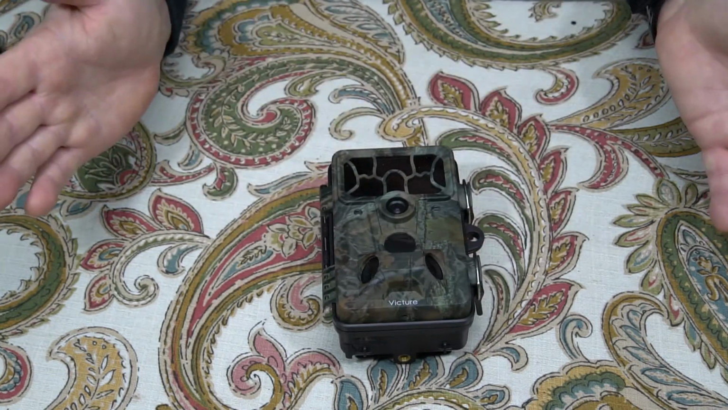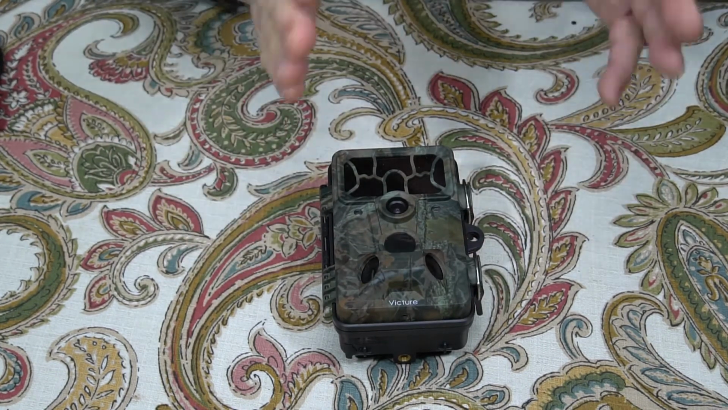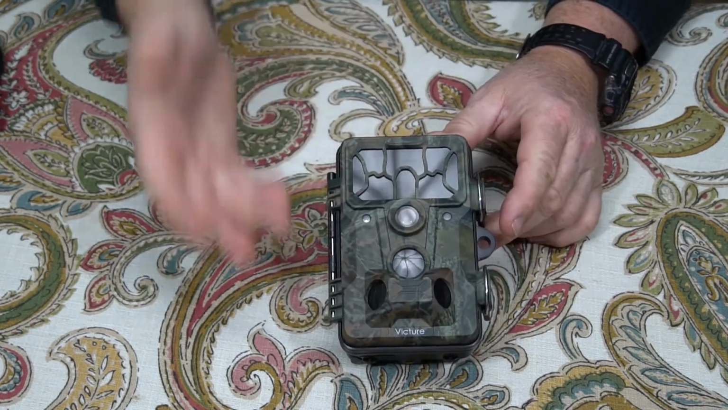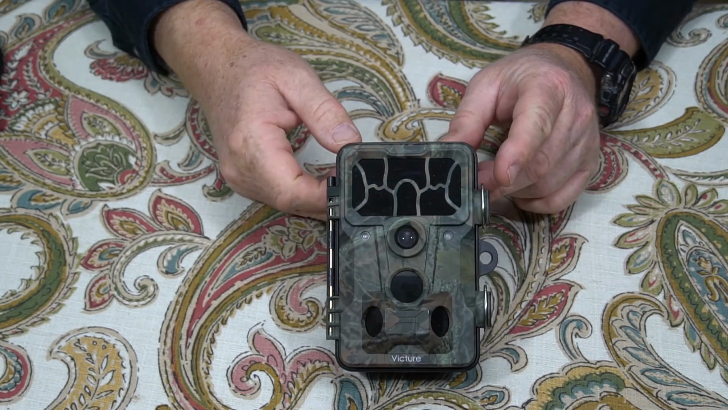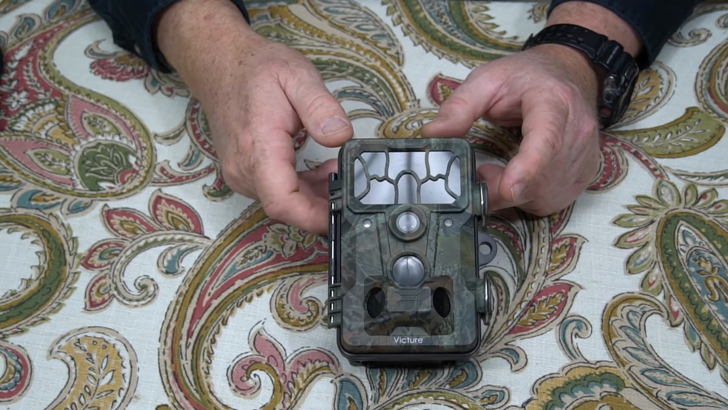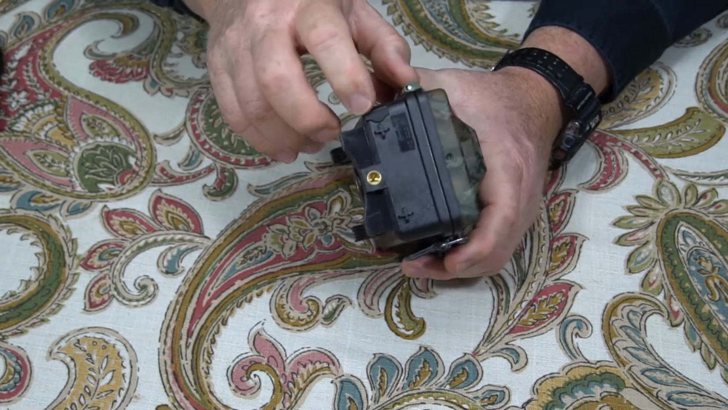It's a wide angle camera, not a narrow angle. I like that. I really do not like those narrow angle cameras where they're zoomed in, because you miss a lot. This was wide angle, and it picked up well. About the only thing I can say about this camera that was less than what I thought it would be was the daytime video.